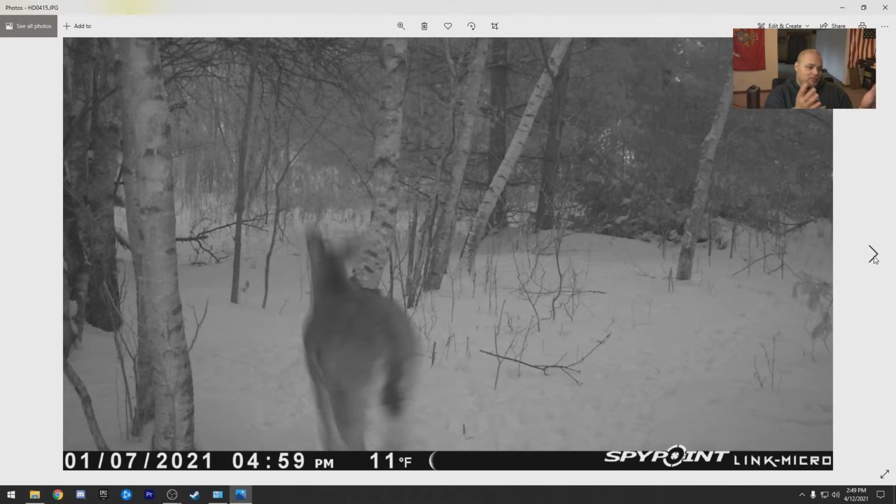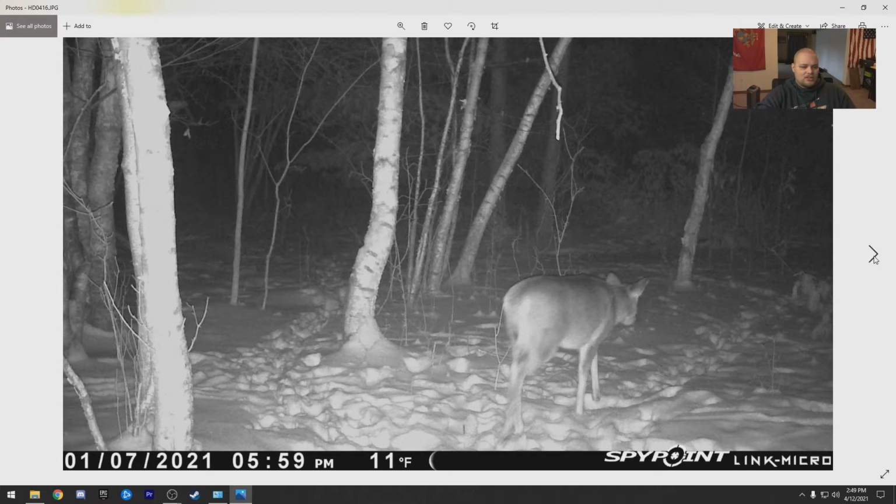We went from, I don't know, maybe 2 bucks last year, maybe 1, to 8 this year, along with all these does. I just can't speak enough for how making little tiny improvements to your property can make it explode into something incredible.